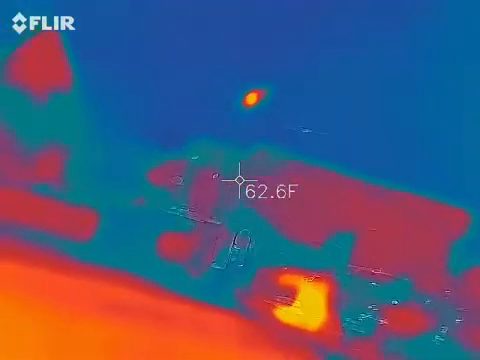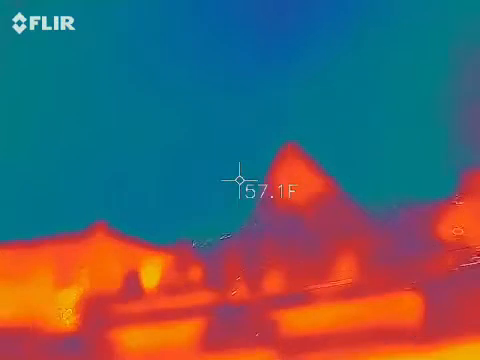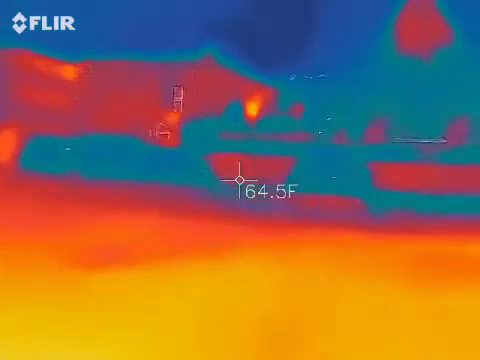Like right now, it's not going off wild. It went off wild right in front of that white truck. And then as I kept walking, right in front of where the gate is, right in that area. And right now, it's going off crazy.